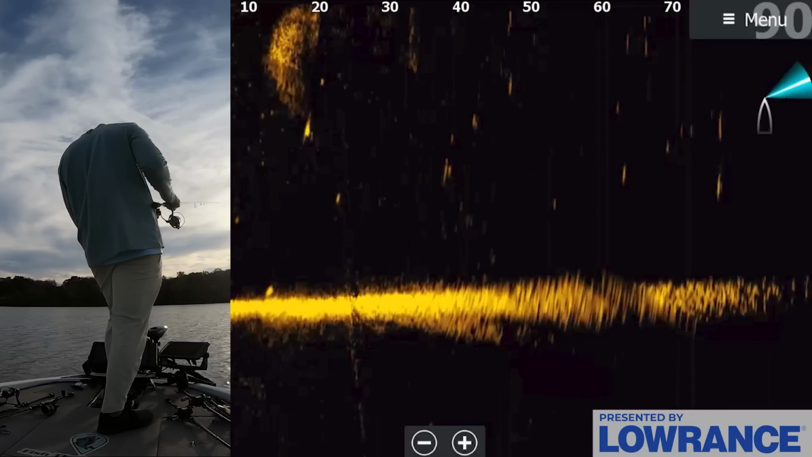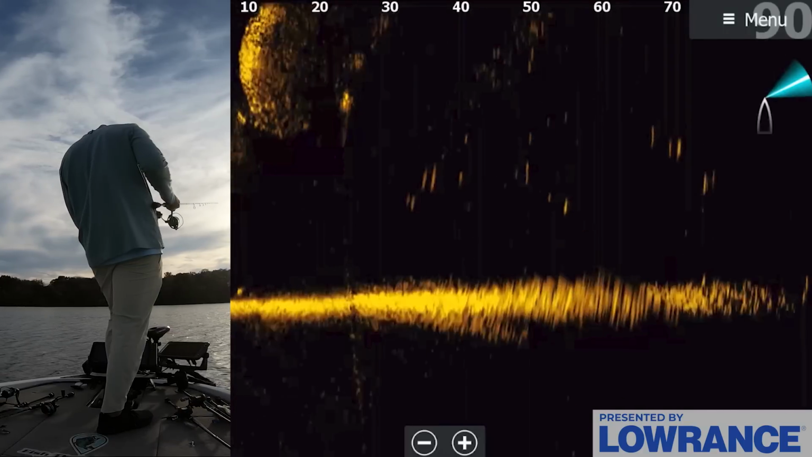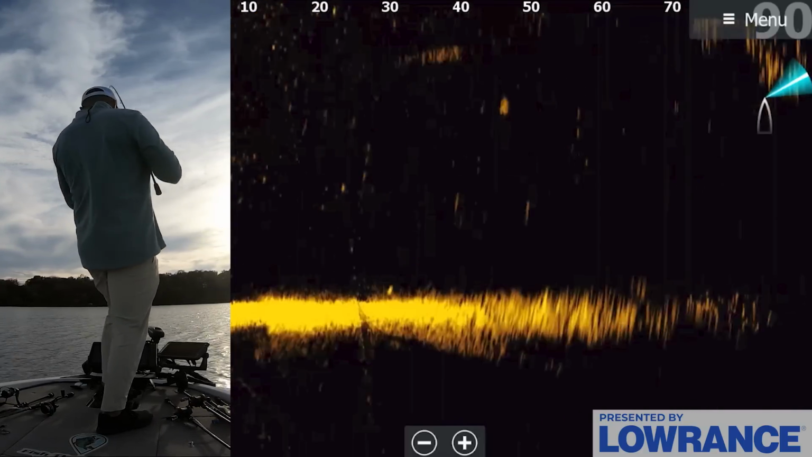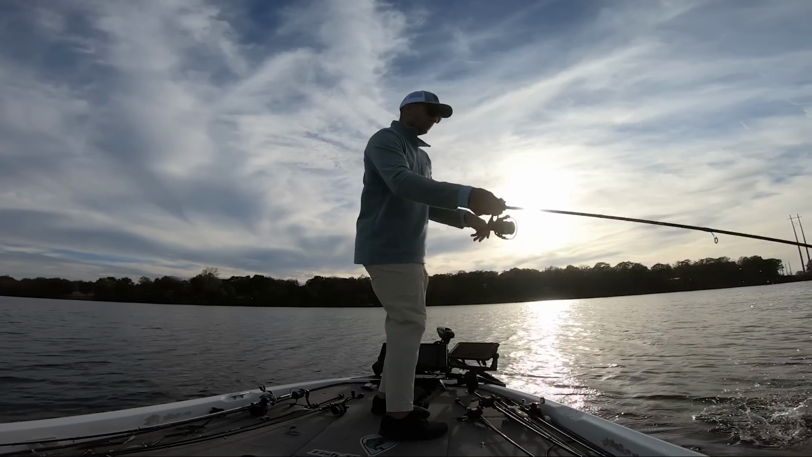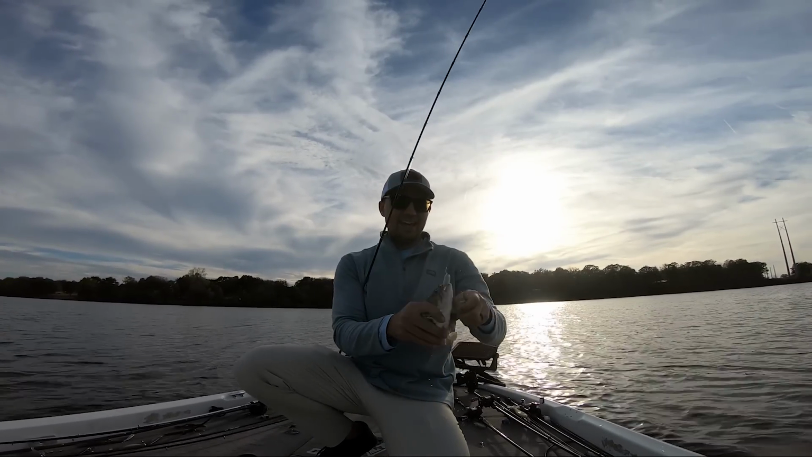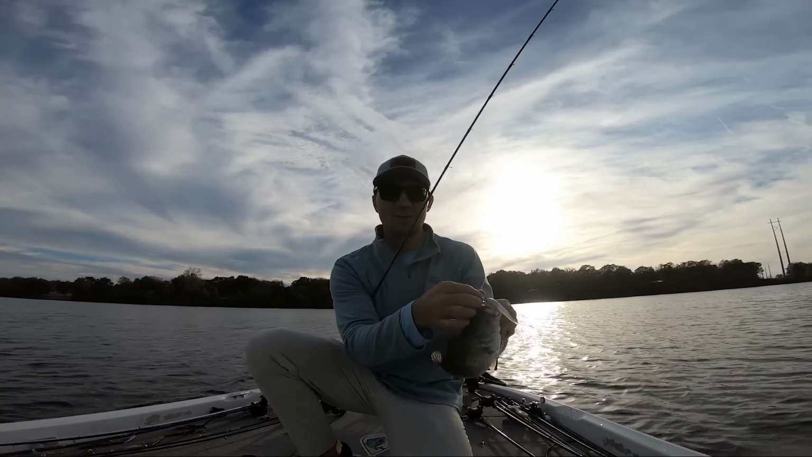Come on. Oh, he's on. Oh, get it. There we go. Finally got one. Oh, they're small. That's why it took me so long to get one of these fish to bite. Finally ate it. My goodness. Had to work a bait quick.